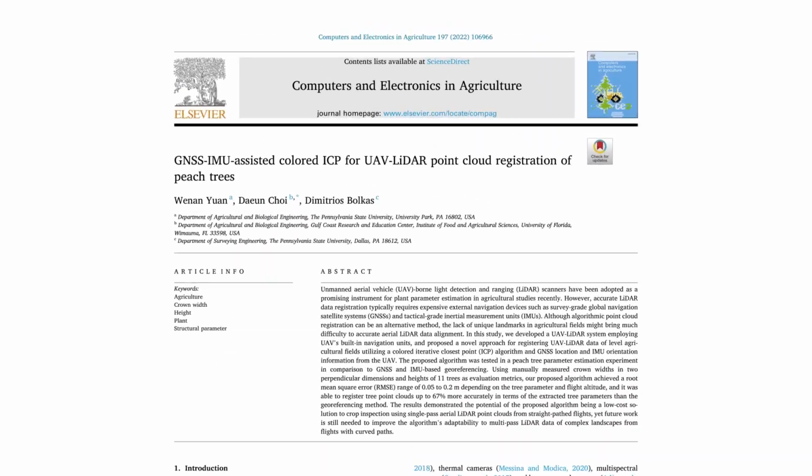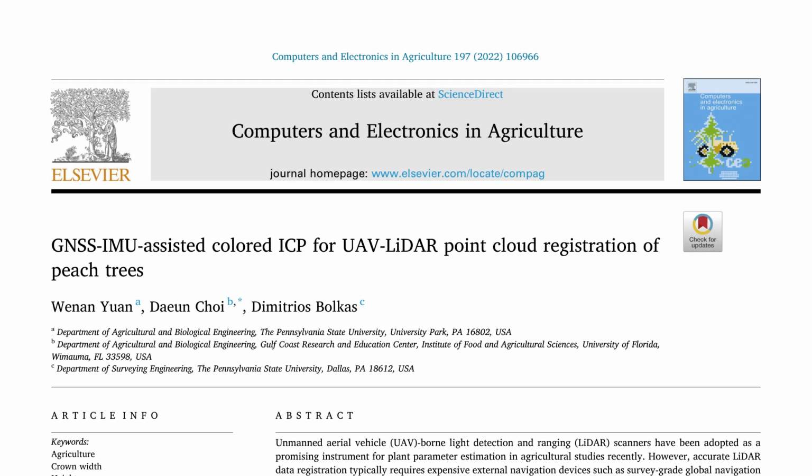In this video, I would like to go over my first authored paper titled GNSS-IMU-Assisted Colored ICP for UAV-LiDAR Point Cloud Registration of Peach Trees, which was published in the journal Computers and Electronics in Agriculture in 2022.